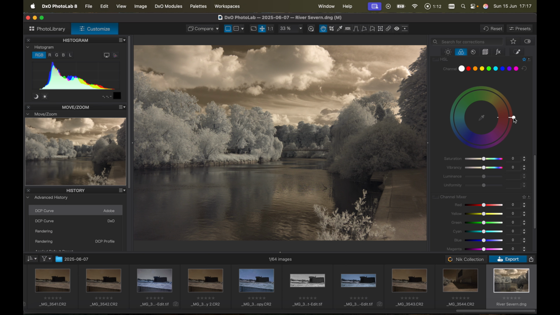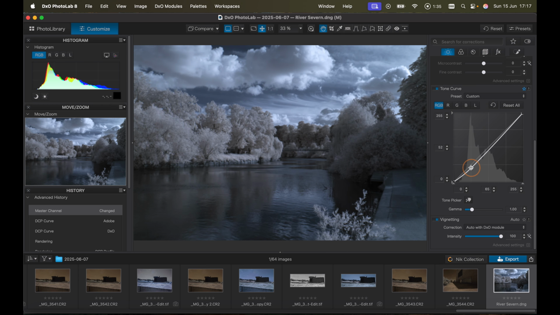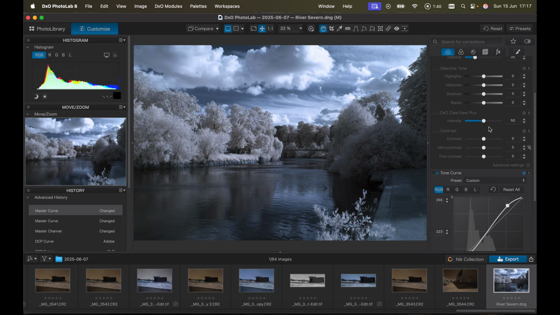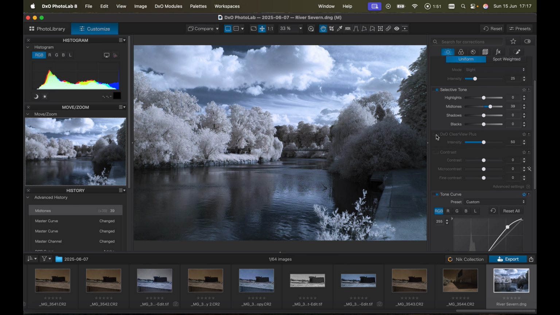So take the outside thing here, take it all the way around until you get to the opposite point, and from this point on you can recognize this as being very similar to what we saw in Lightroom. From this point on you can go ahead and make your own adjustments until it looks the way that you want it to look. Okay, so that's very straightforward.